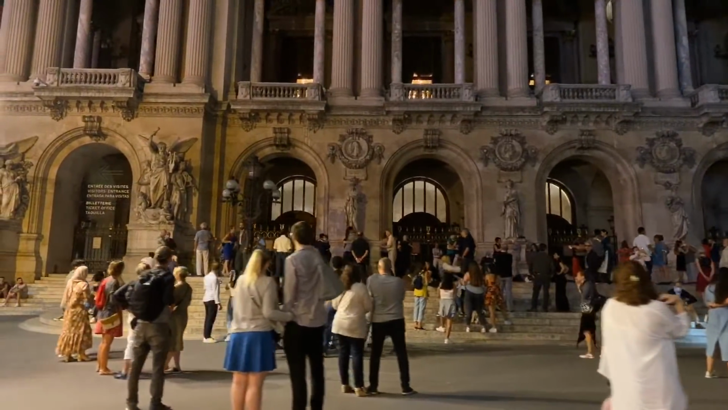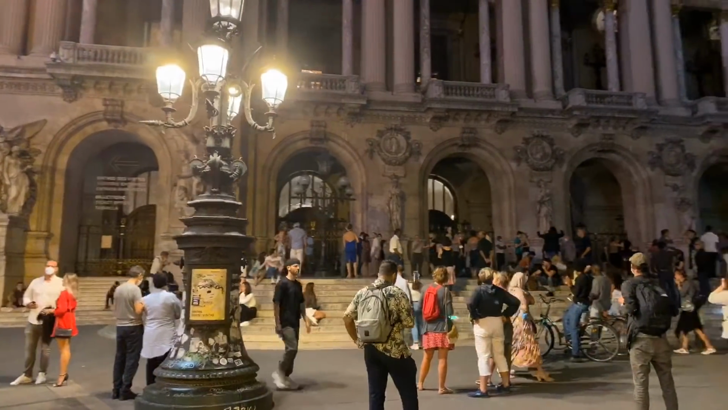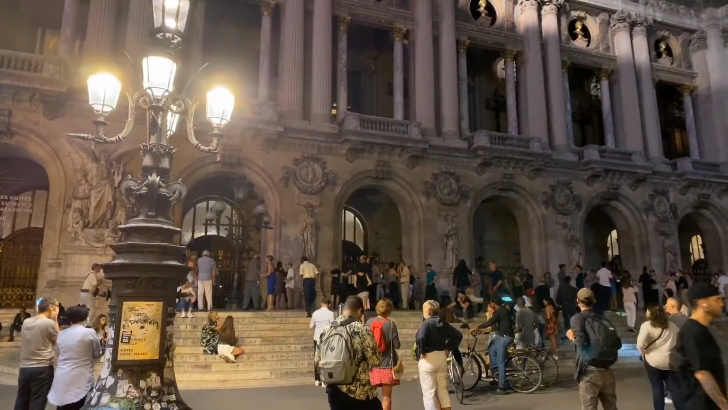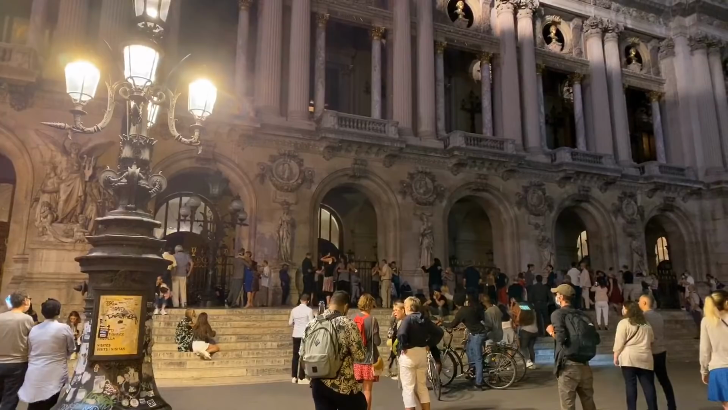Oh, people are dancing at the top of the stairs there. See if I can get closer.